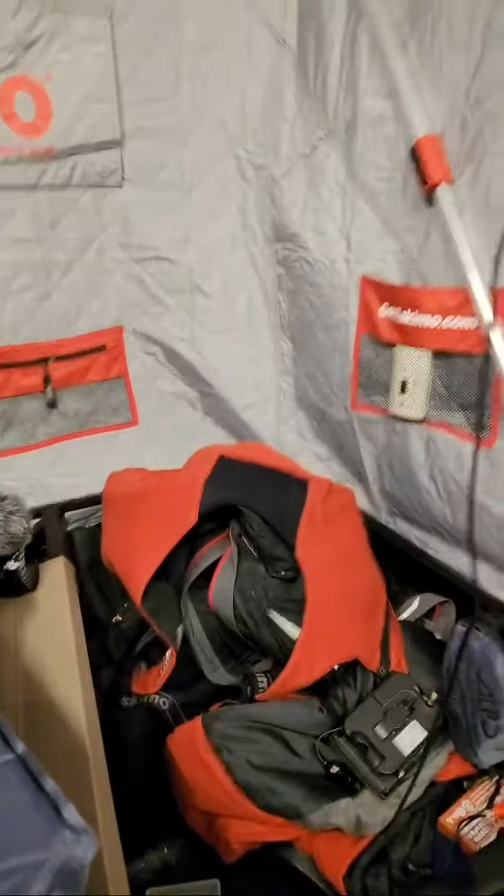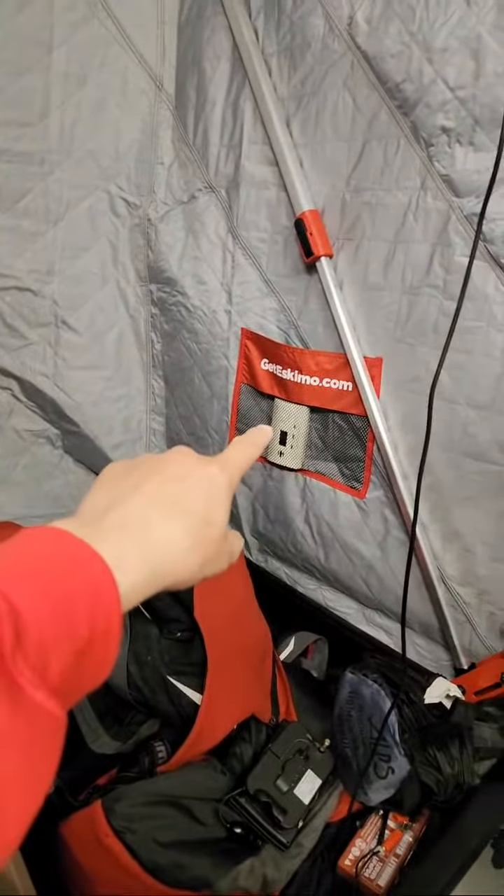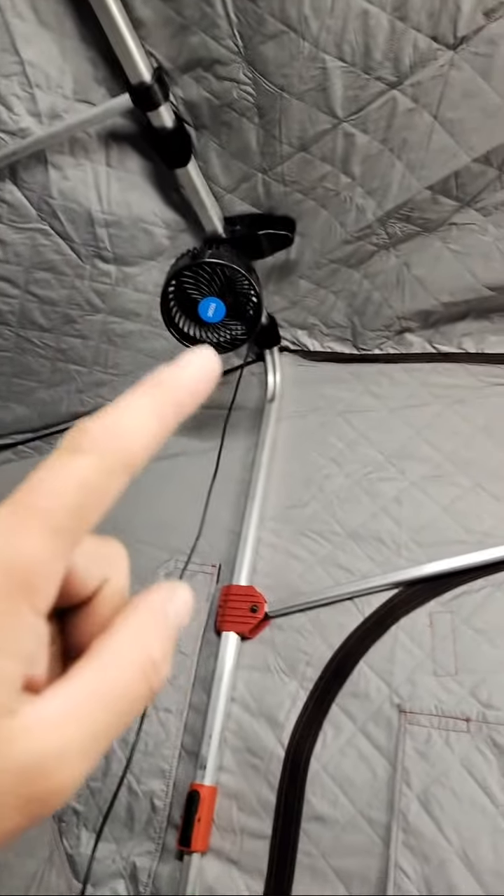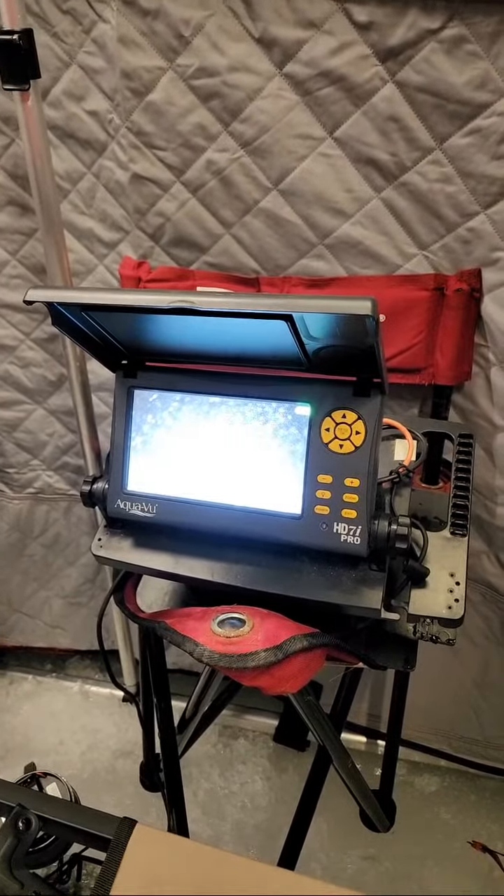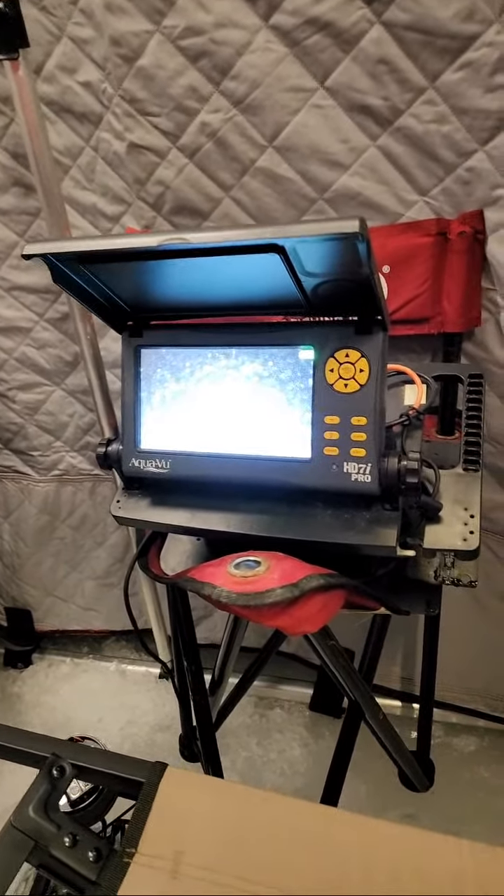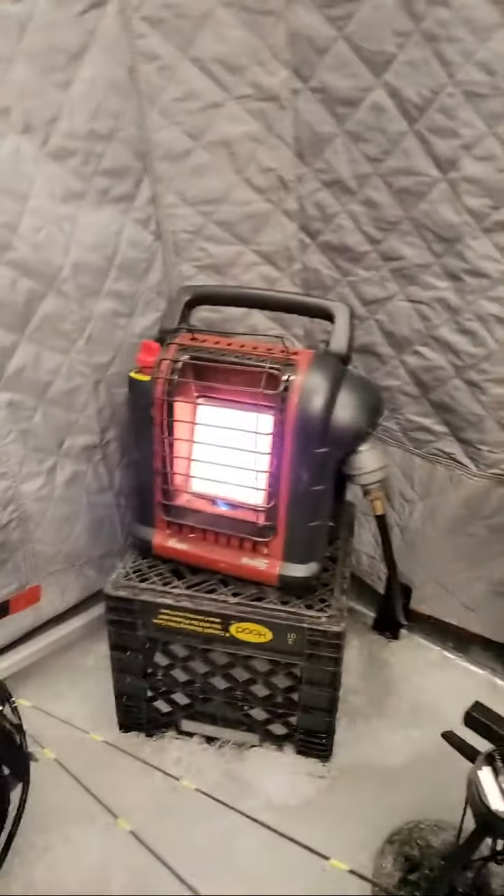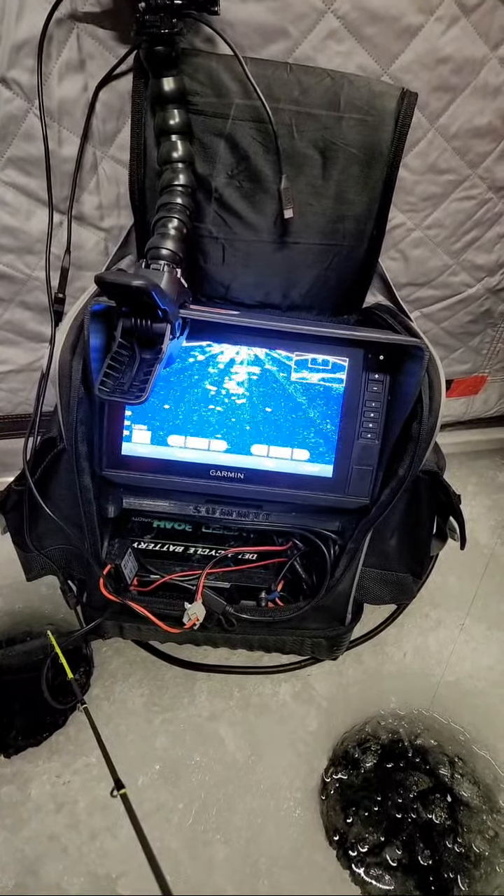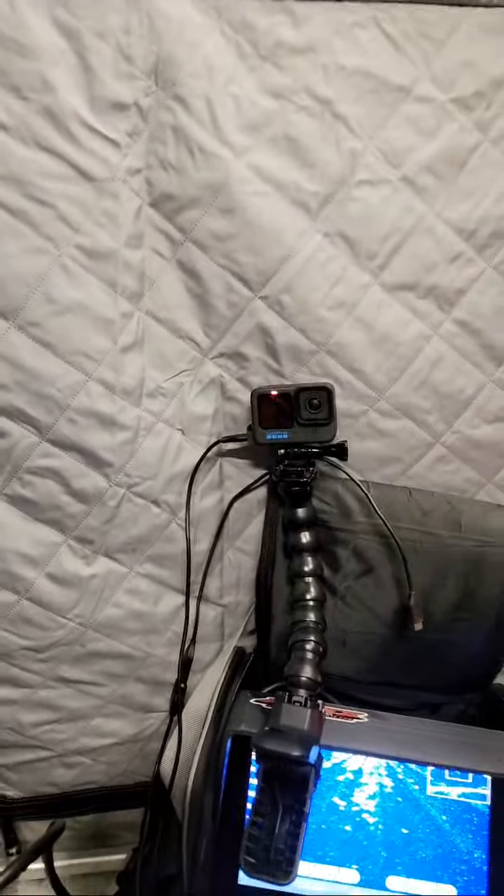Flip around, camera. So we're in the Eskimo Escape 2400. We have our carbon monoxide detector. A little cheap Amazon fan. I've tried trolling with spoons. I don't like trolling. Hog outdoor LED lights. I got 1, 2, 3. That's why it's so bright in here. Aquaview HD 7i Pro, which has not really seen anything except for a few rock bass here. And then we have the 93 SV Garmin with the LiveScope Plus GoPro 10. And then that's pretty much it.